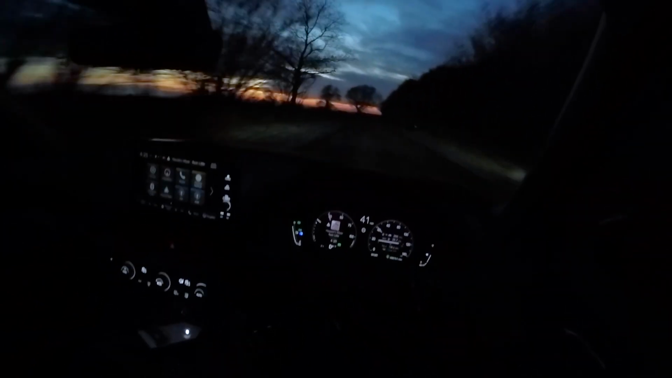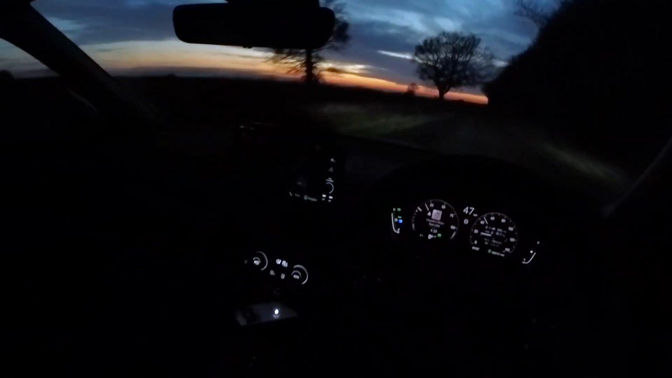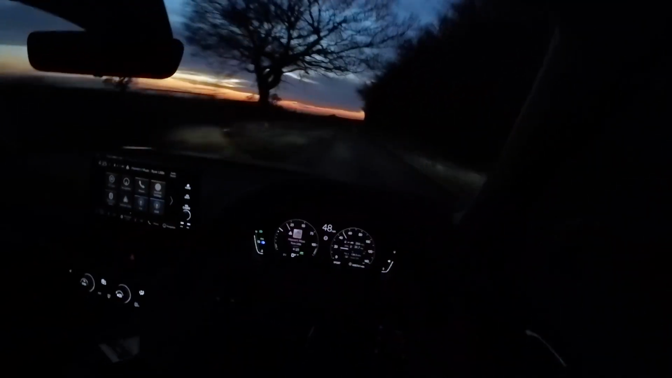I should get a better idea of how the high beam works down here, because it's darker, because of course we're under the cover of trees. They responded pretty quickly. Look at that sky. It's like it's on fire. It's poetic.